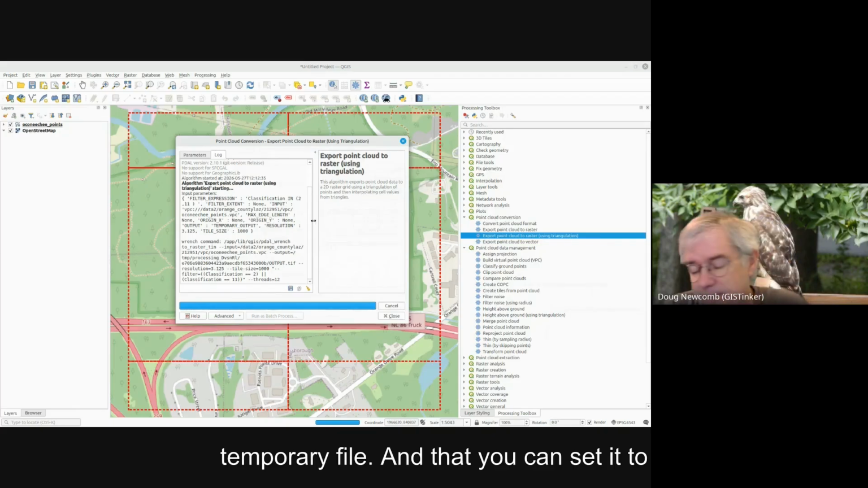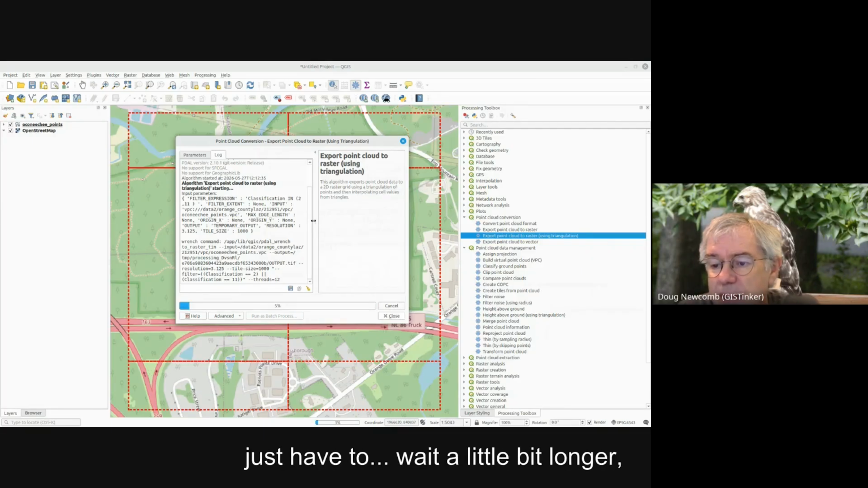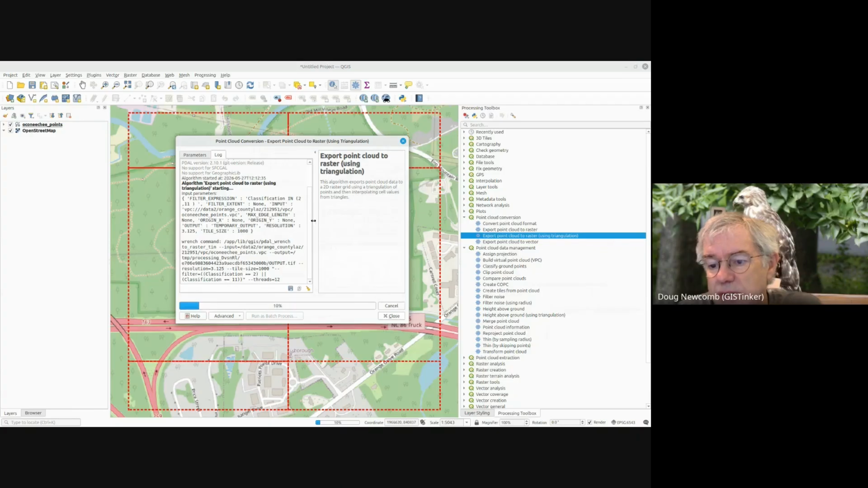And you can set it to a permanent file, but I just have to wait a little bit longer, I think. So it's doing tins on pretty much all the points. And I believe it's using about 6.5 million points to do that, which is above the ArcPro 5.2, I think it is, point limit for doing a single area.